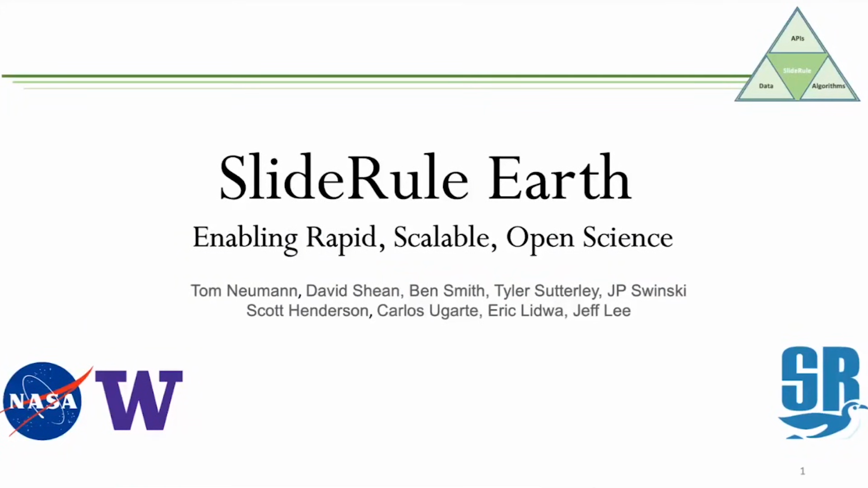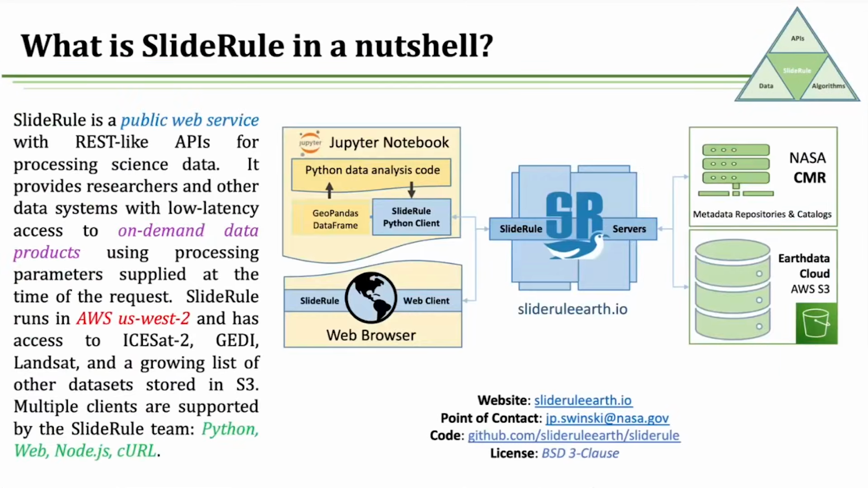Okay, well, thank you. I'm going to be talking about SlideRule Earth again. And just as a refresher from what we talked about a couple of days ago, SlideRule is a public web service with REST-like APIs for processing and accessing science data. And specifically, what we're talking about here is accessing the ATL24 bathymetry data.